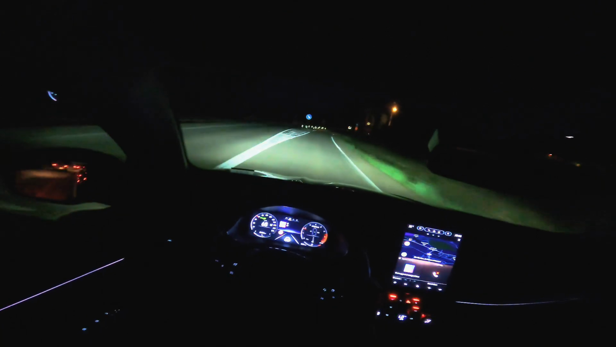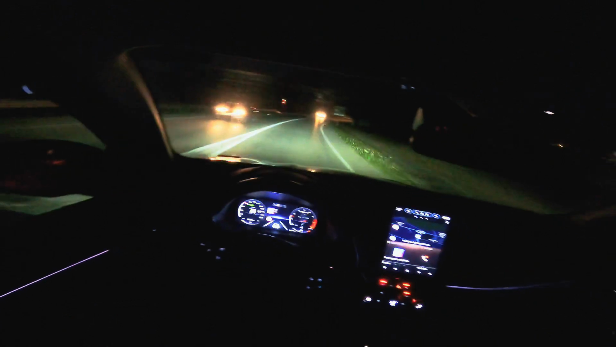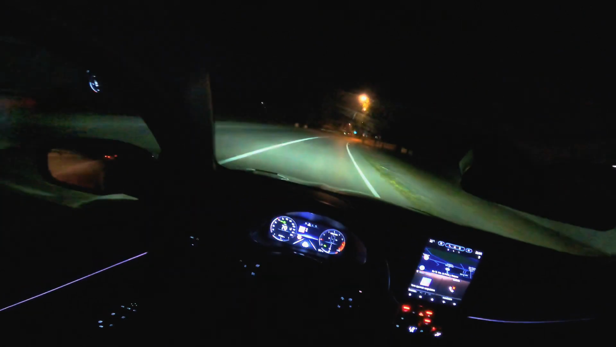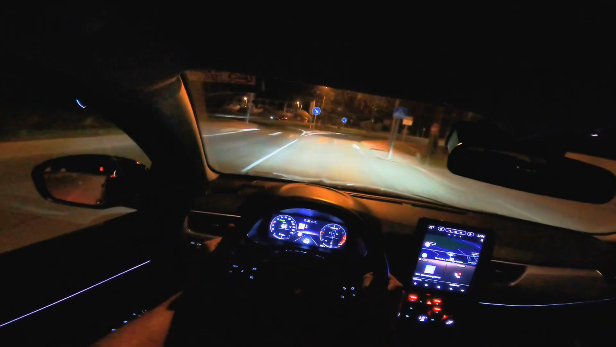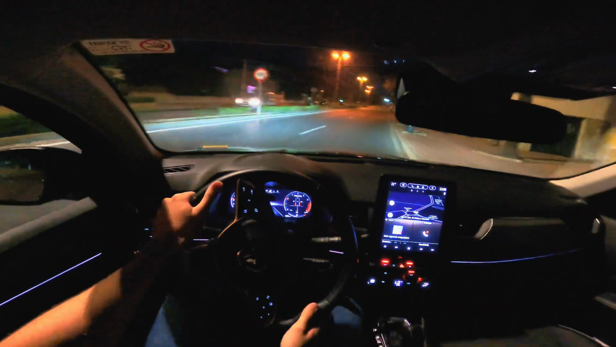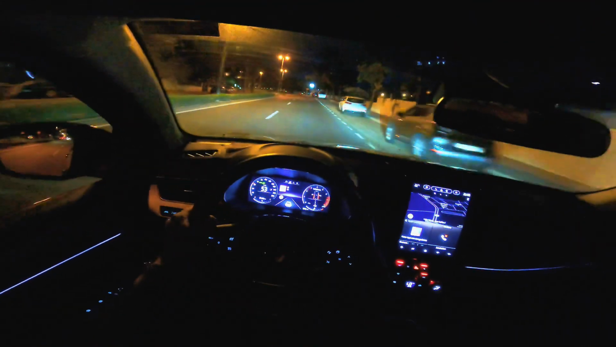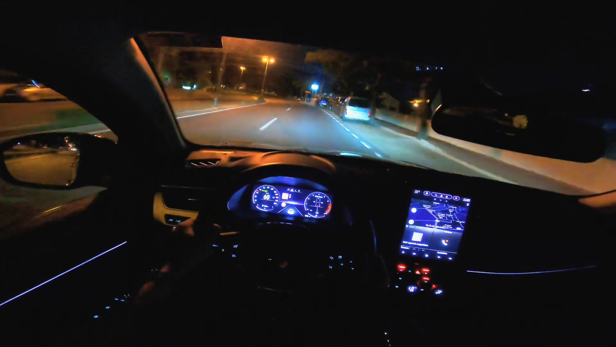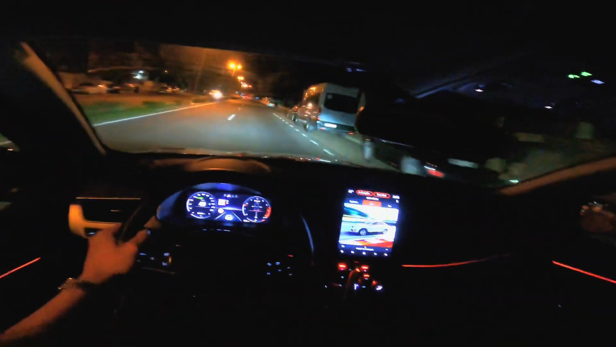The My Sense mode is the mode that the car will give you after you've driven it. It will be personalized for your driving. Changed again in the eco modus.